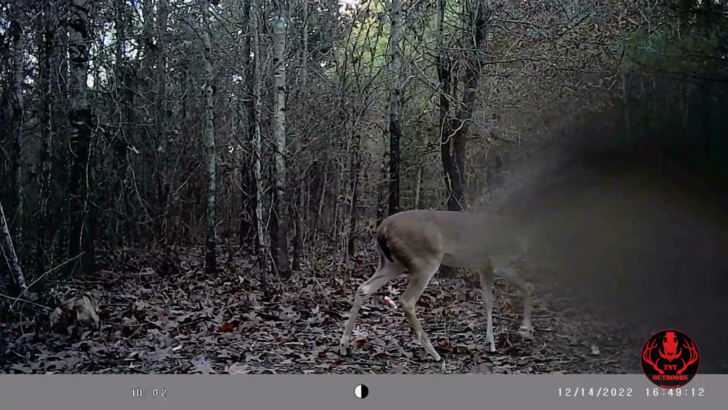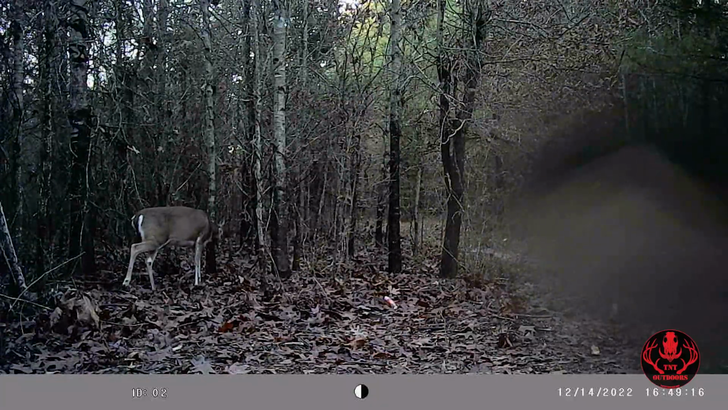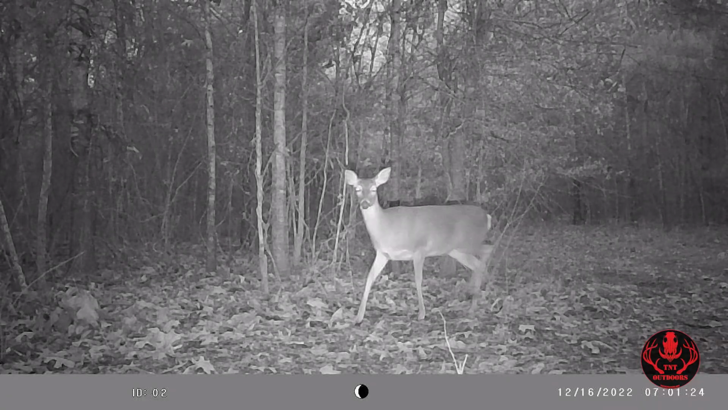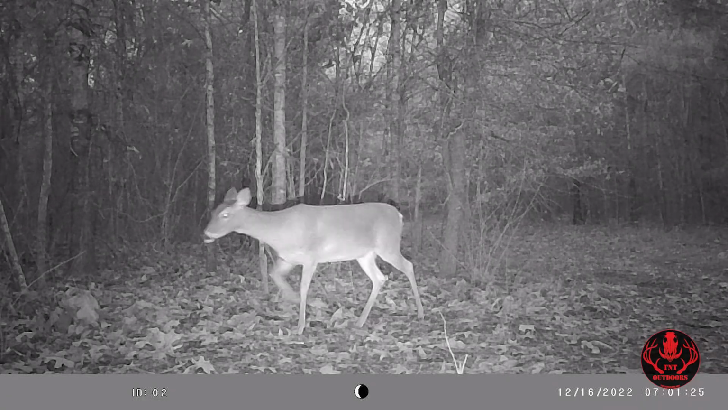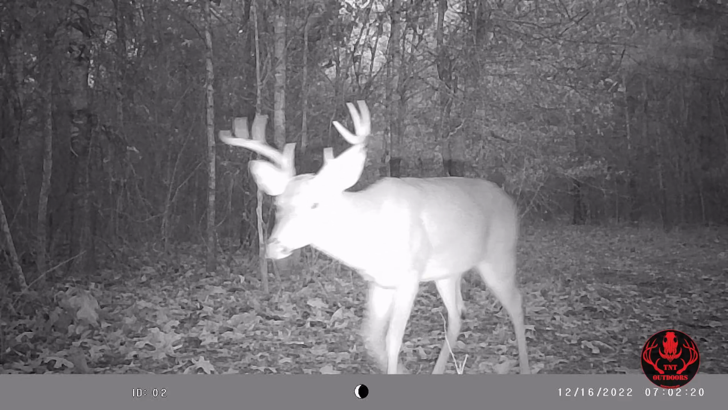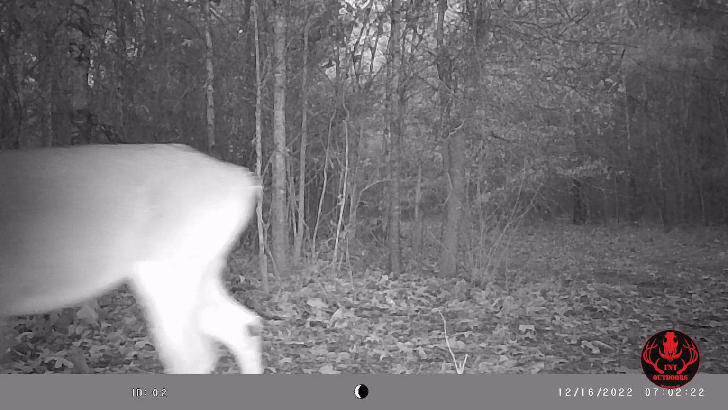And here's a couple of does coming through on December 14th, and they don't seem to be interested or even bothered by our Buck Bomb site. Another doe on December 16th, practically walking right over our Buck Bomb. She doesn't seem very interested. And here's another buck strolling by on December 16th, and he doesn't even seem to acknowledge our Buck Bomb site.